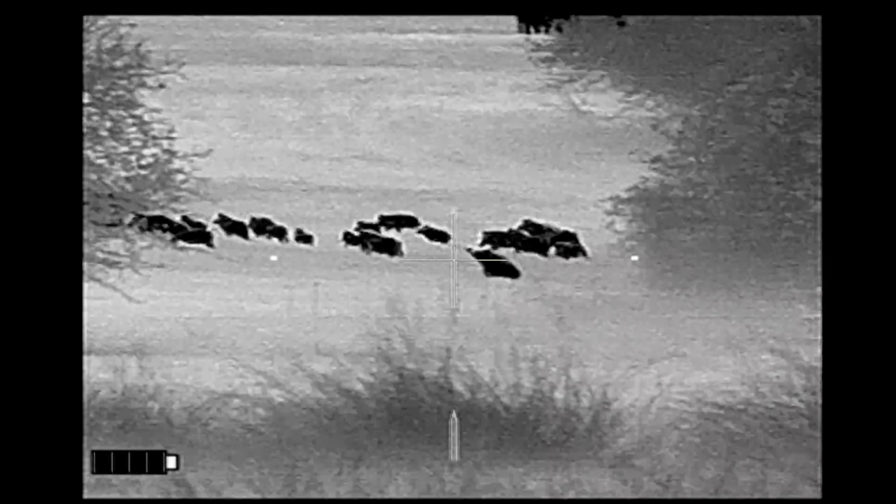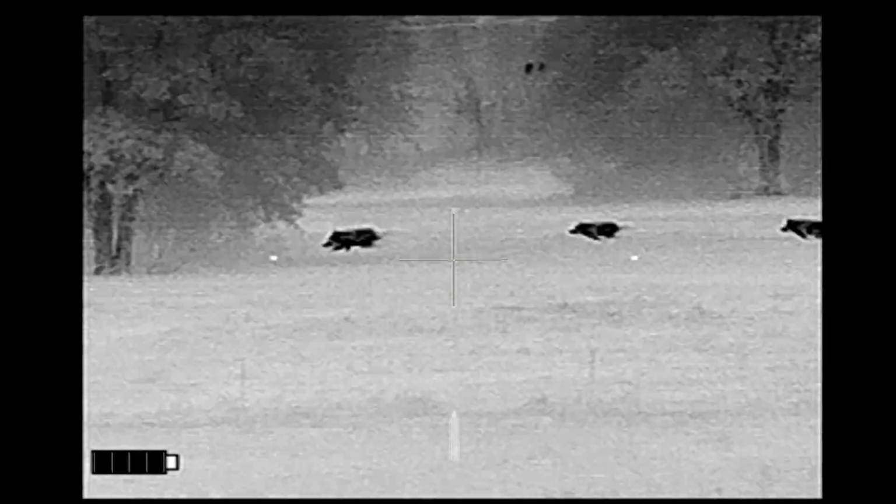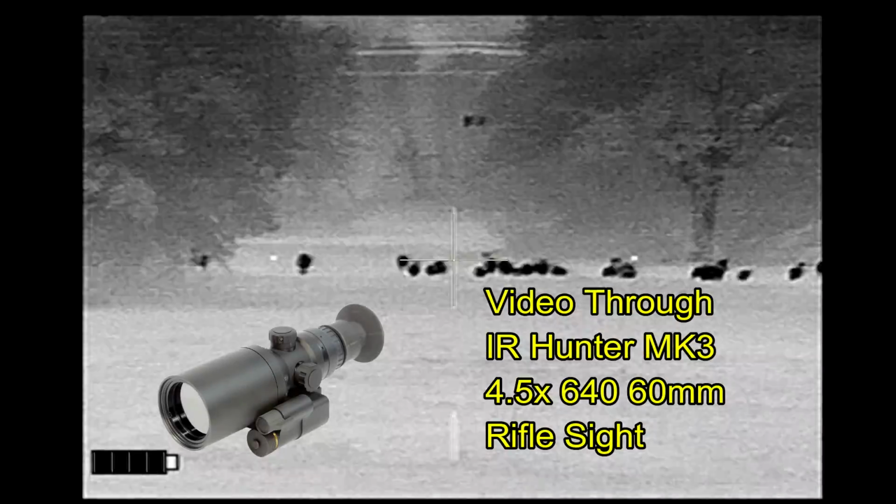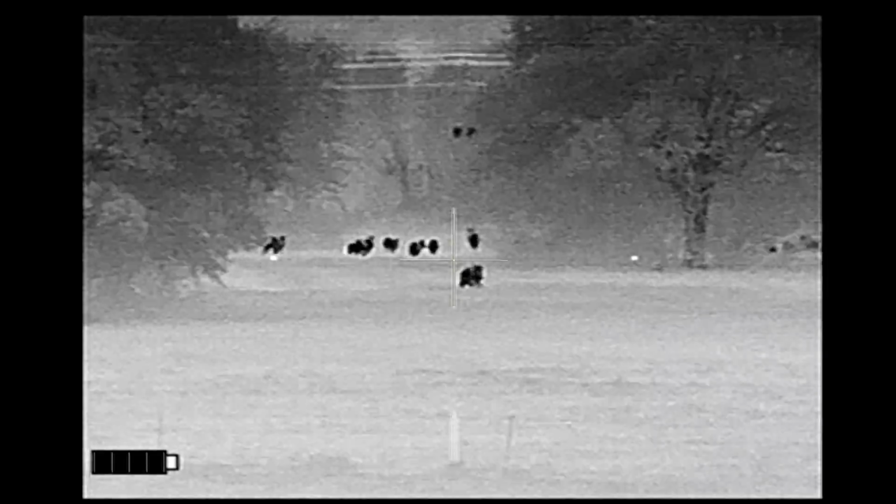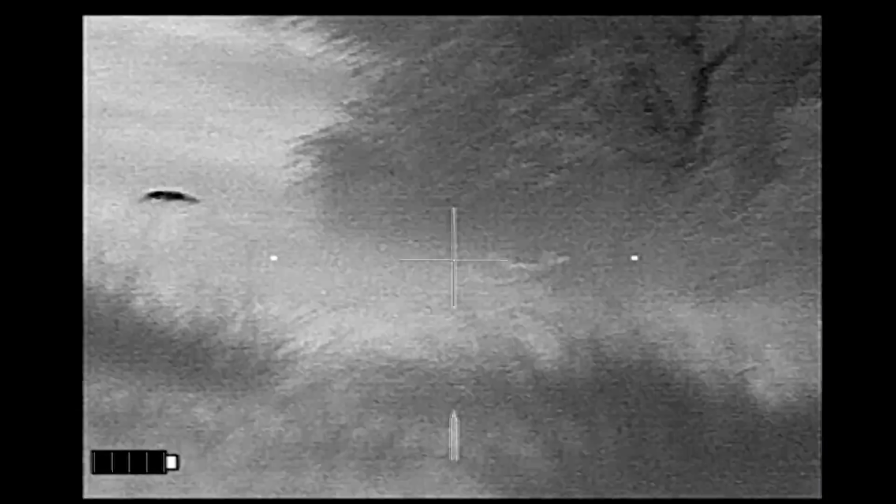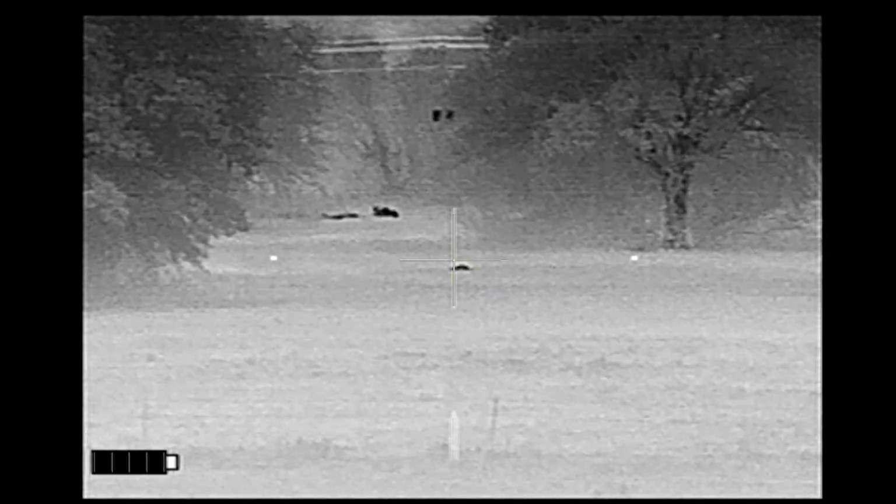Now, this was the hunt that first got me thinking about this. I've got a hog that's down there and another hog that has been shot and is just pumping out the blood as it runs, as I'm getting video through the IR Hunter Mark III thermal weapon sight. And all the other hogs take off, and the one hog that was pumping blood comes out, gives a final spurt. Boop. Holy cow, I got two with one shot.